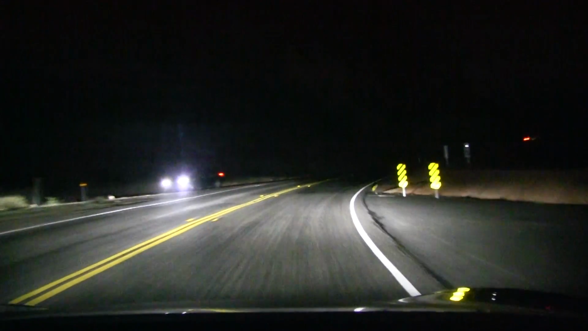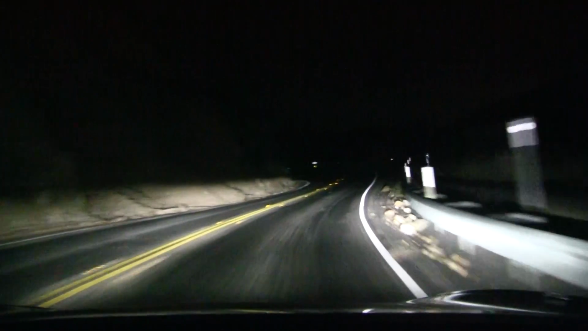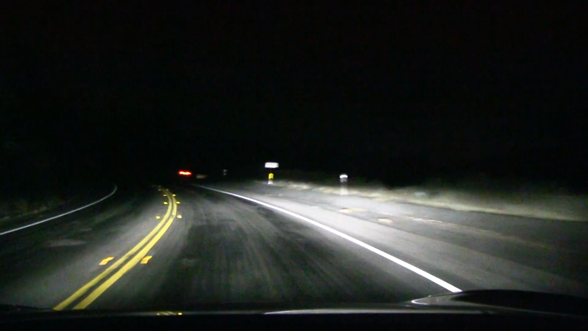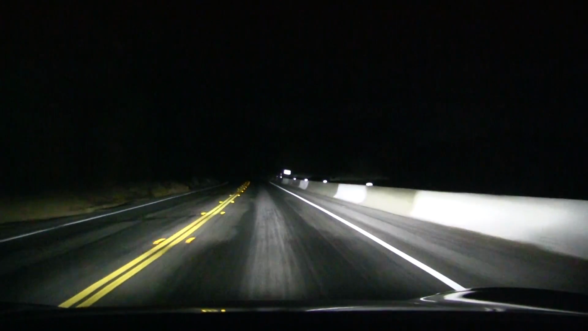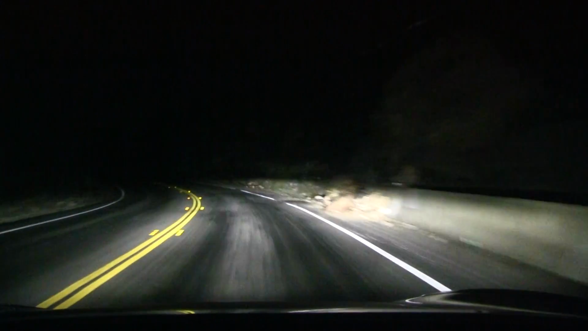Could be some gangster, you know. Have to be careful, so as not to get robbed. Turnout. What is a turnout? Why is a car parked over here? Are they looking at the view or something?